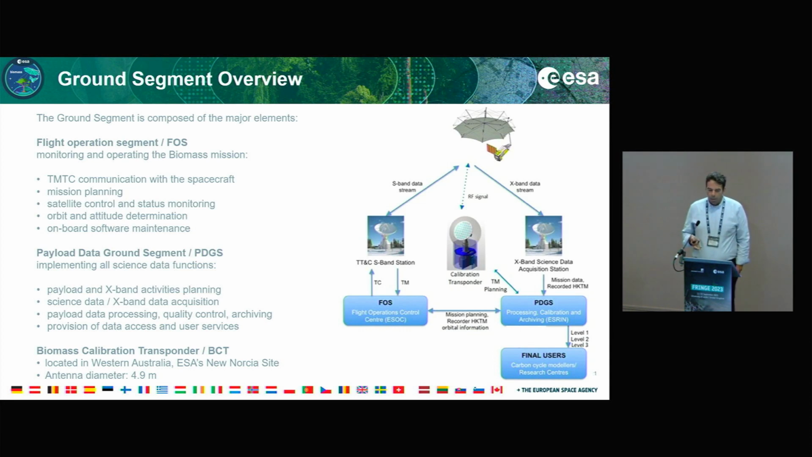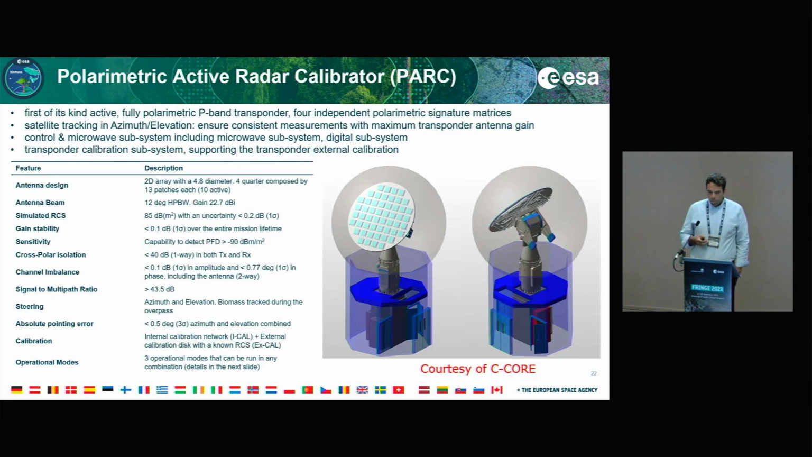It's going to be located in Western Australia, at ESA's New Norcia site. The antenna diameter that you see there on this circular phased array is about 4.9 meters, so just below 5 meters. And I can tell you this is quite big if you stand in front of it. So it's the first of its kind, this polarimetric active radar calibrator, with 4 independent polarimetric signature matrices. You'll be able to track the satellite in azimuth and elevation, so it's a bit of a pan-tilt unit, which is as well quite large.